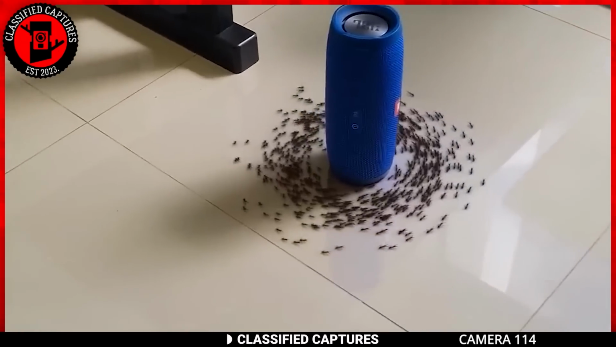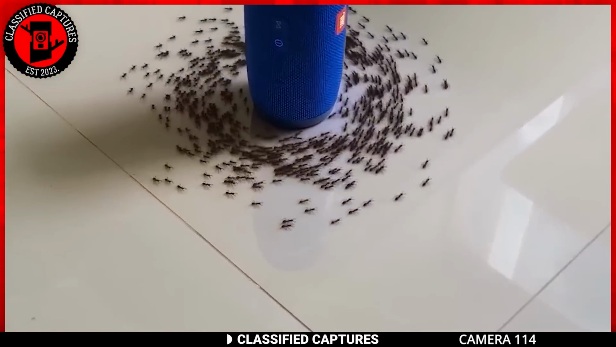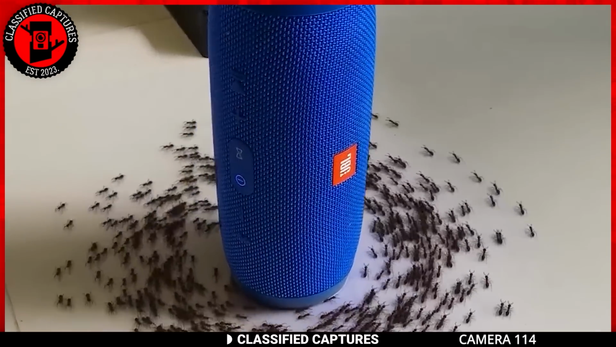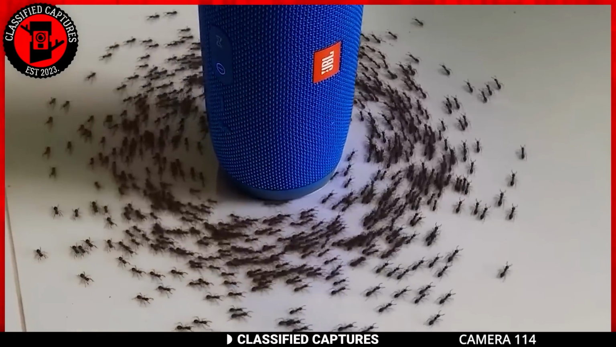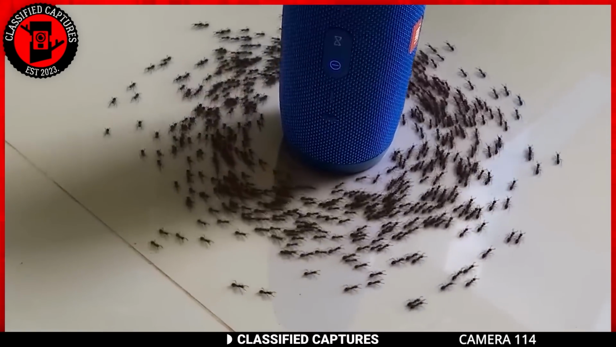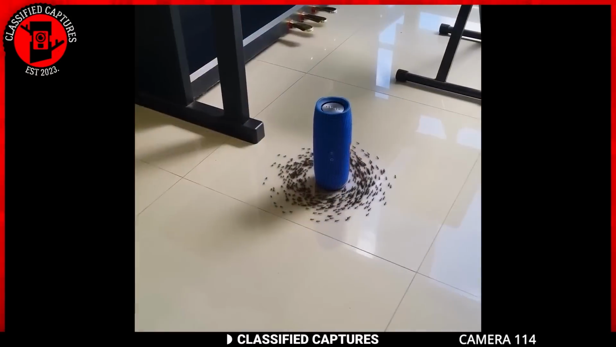And here's an interesting and slightly strange scene. Someone leaves their Bluetooth speaker playing music, steps out for a bit, and upon returning discovers a lively parade of ants circling the speaker as the music plays on. It's like a tiny insect concert.